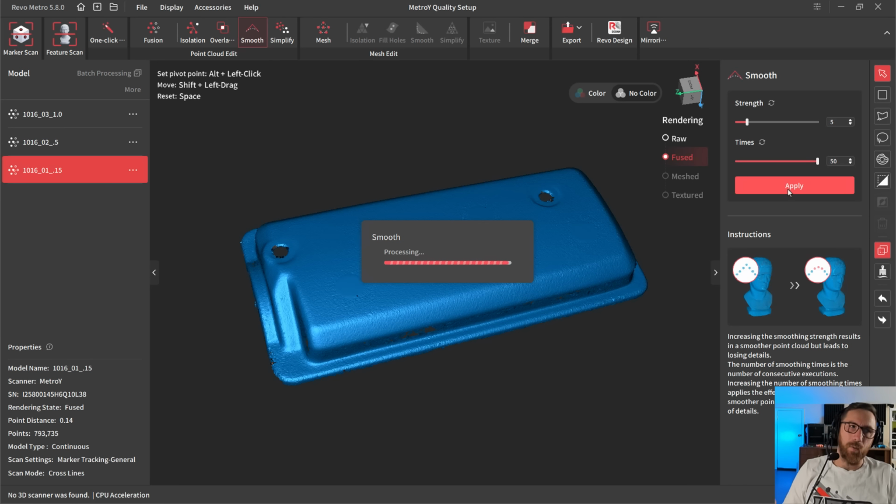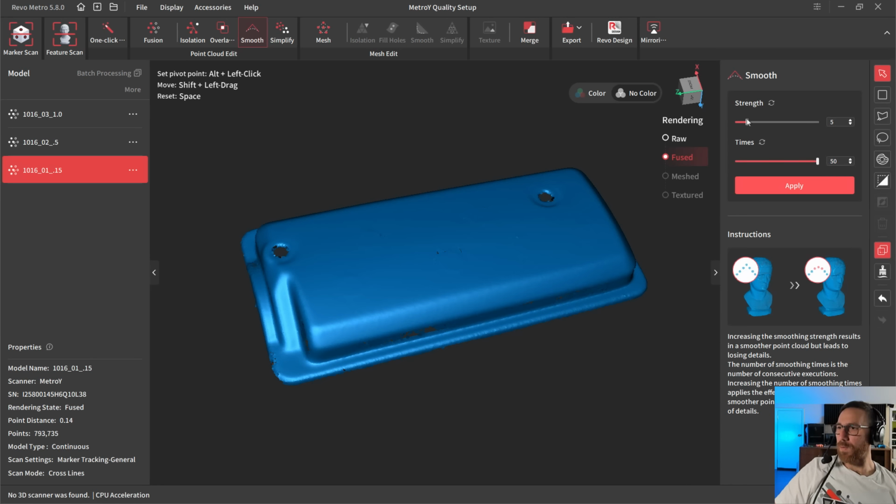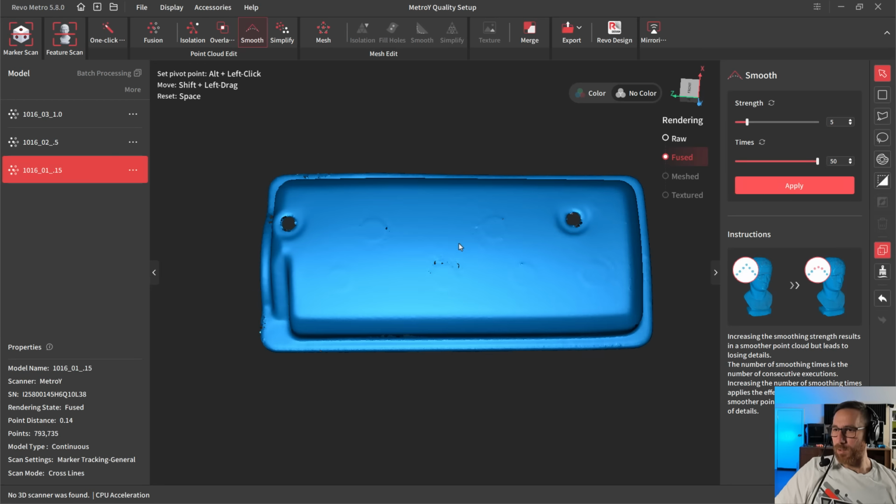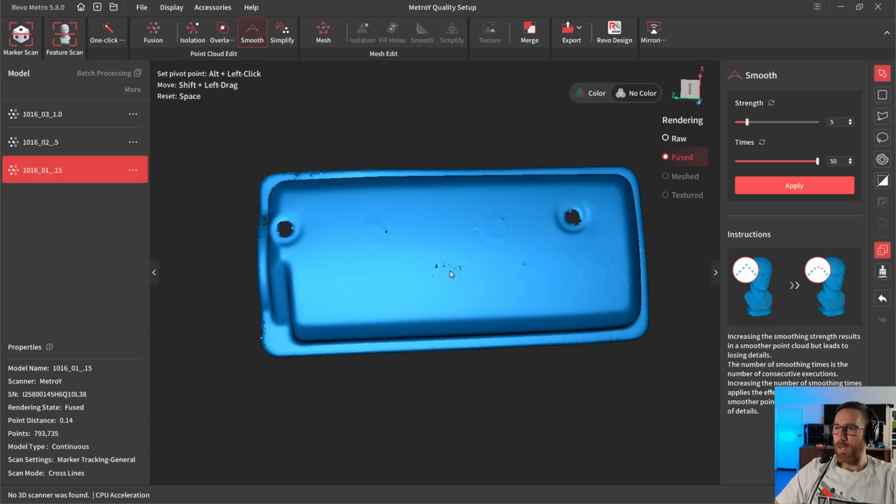Now, if you have a very organic shape and you're not too concerned with preserving sharp corner details, then you might be okay. So you can see here 50 times going through, strength of 5. That did a relatively good job here. All right, so the next thing that I want to talk about is some of these holes that are in here.